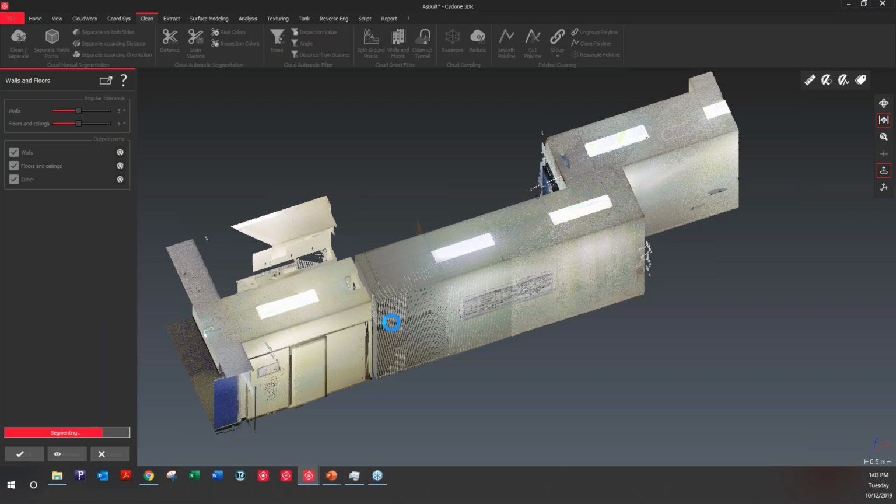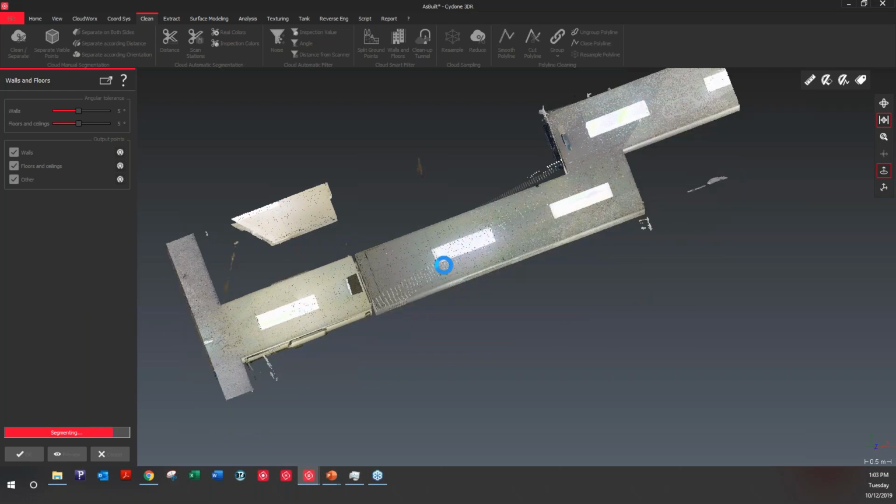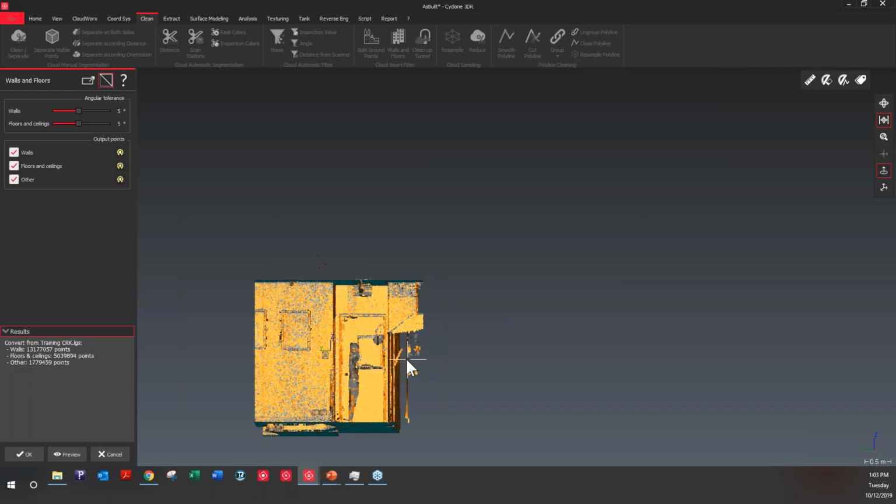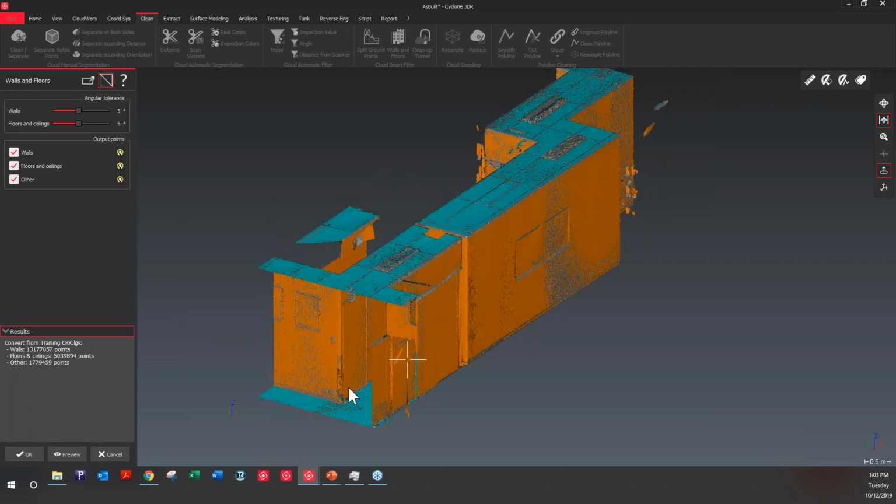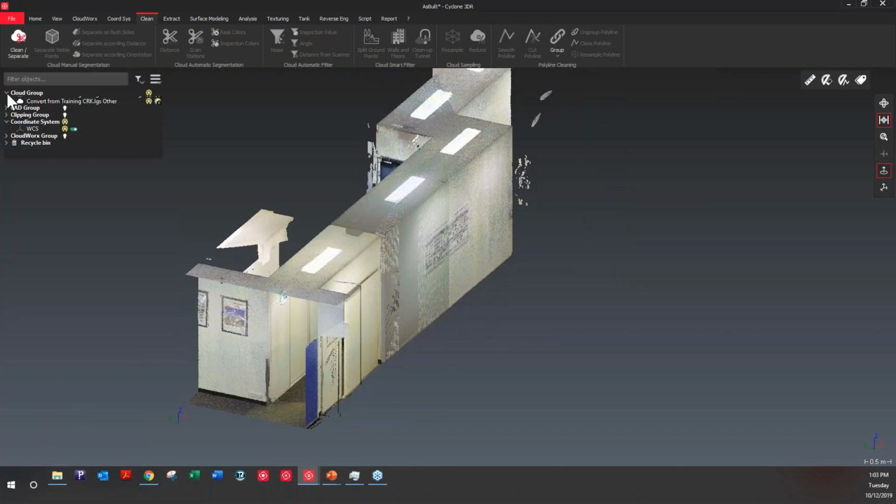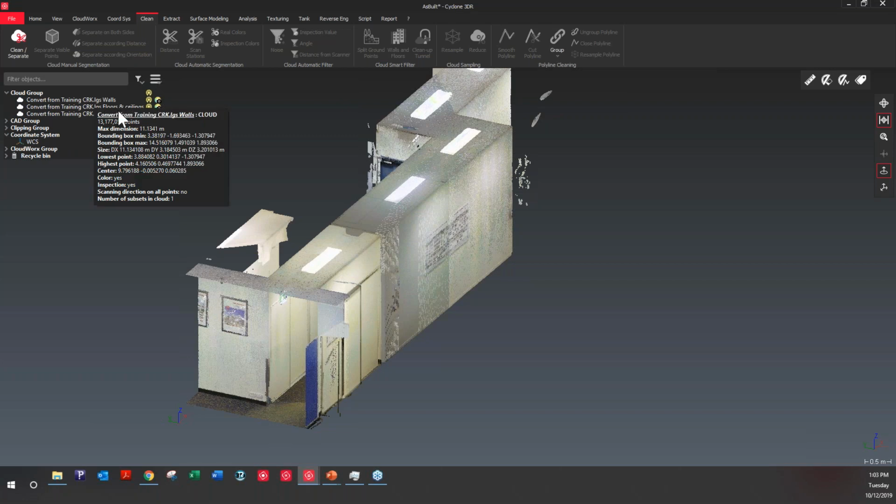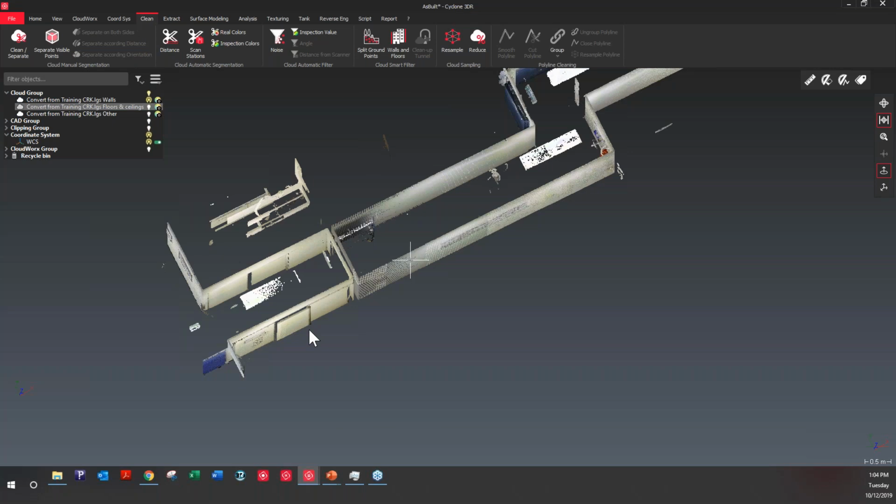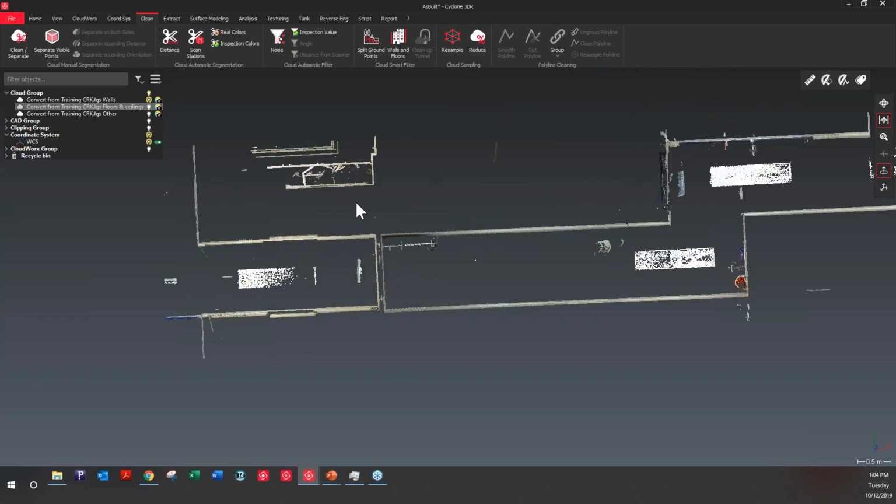So you can easily see that in this point cloud we have a bit of noise and some furniture around inside, things hanging on the wall, etc. And now it's done, so you can see the different colors, so blue for horizontal and orange for vertical. I'll say okay to that, and now in our point cloud group we have 3 point clouds, and we can hide the floors and the others, and now we're having only the walls there, and that's all I want to work with. And I'm not going to bother about all the other things we see, because you'll see that in the inspection we can take care of that.